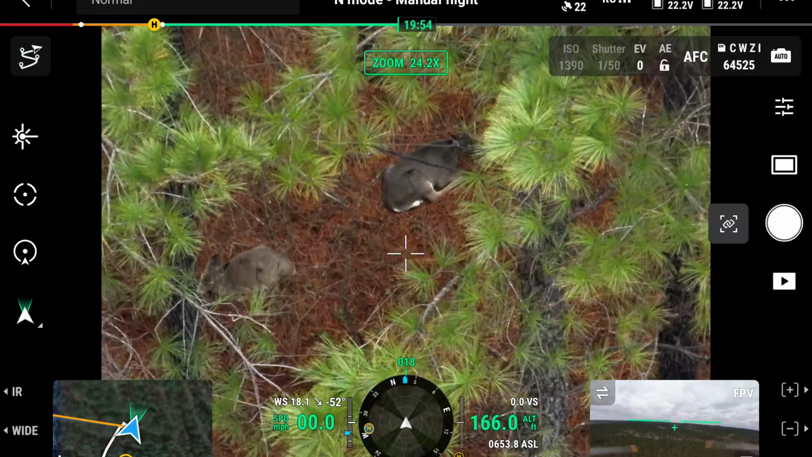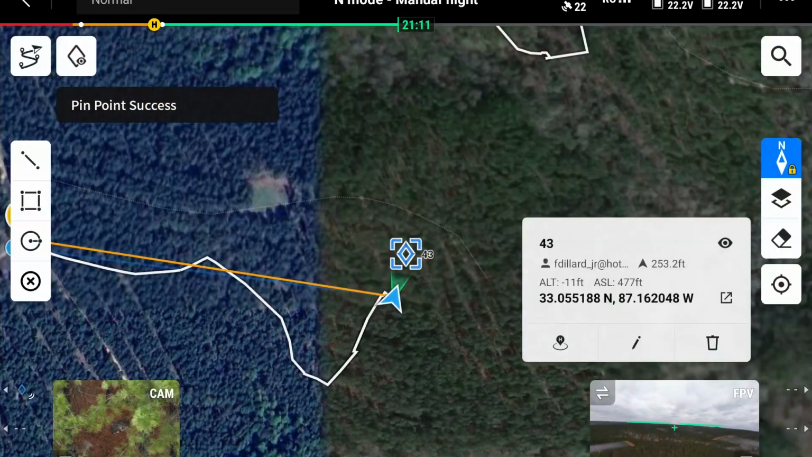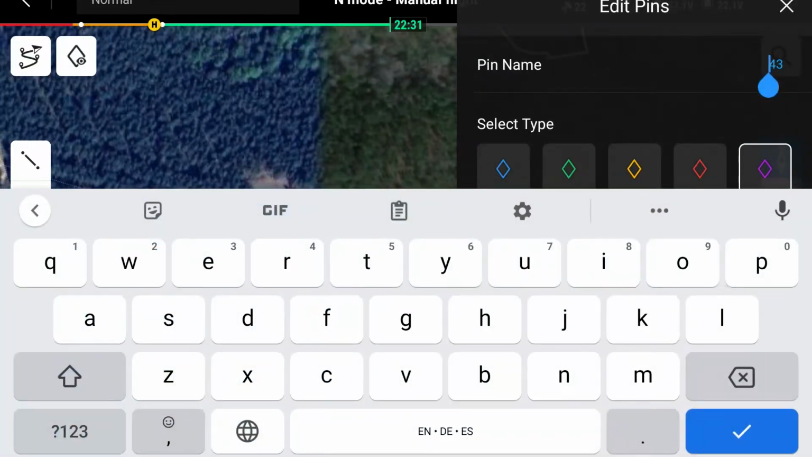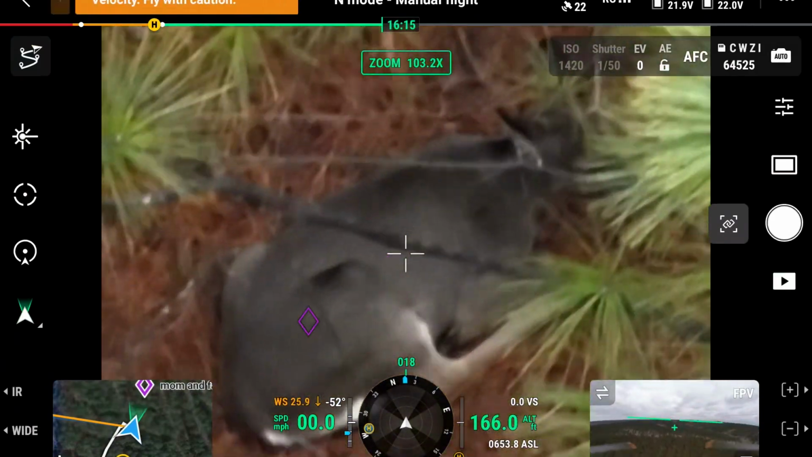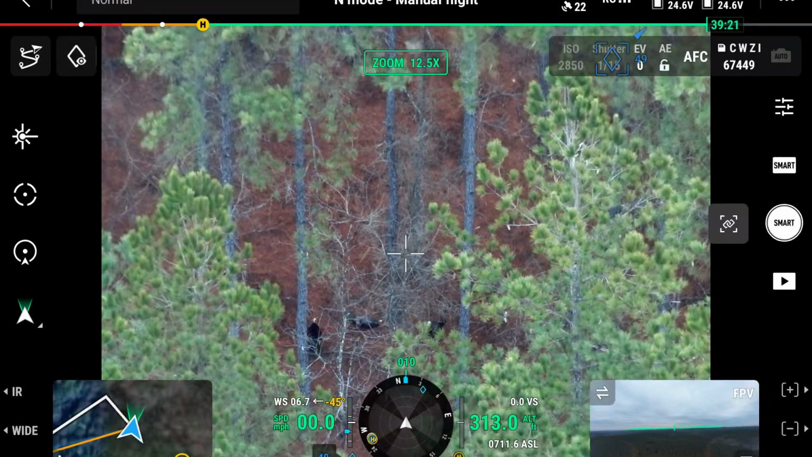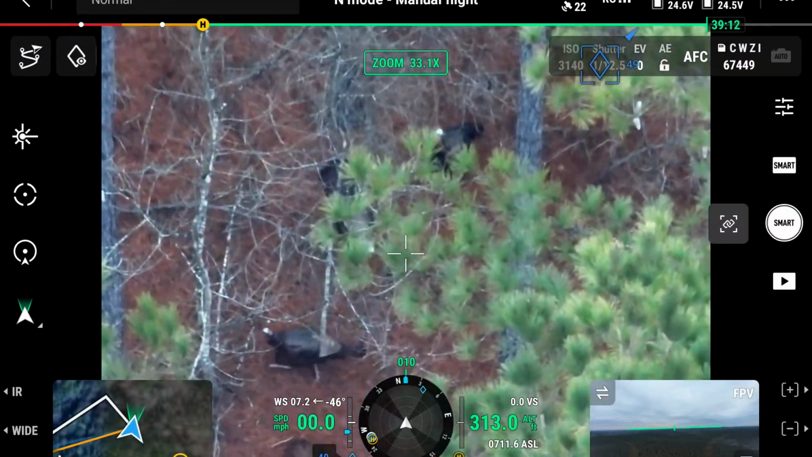There's two. Mom and a baby. I'll mark those. Purple for doe. Oops. How about that?